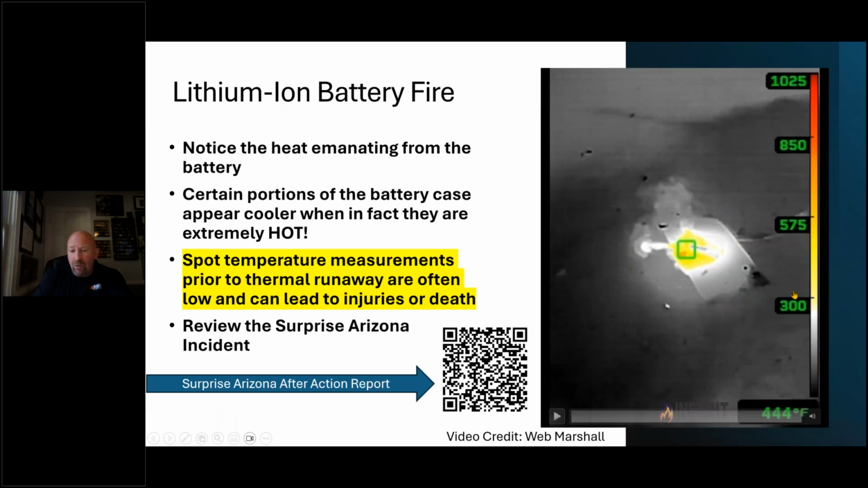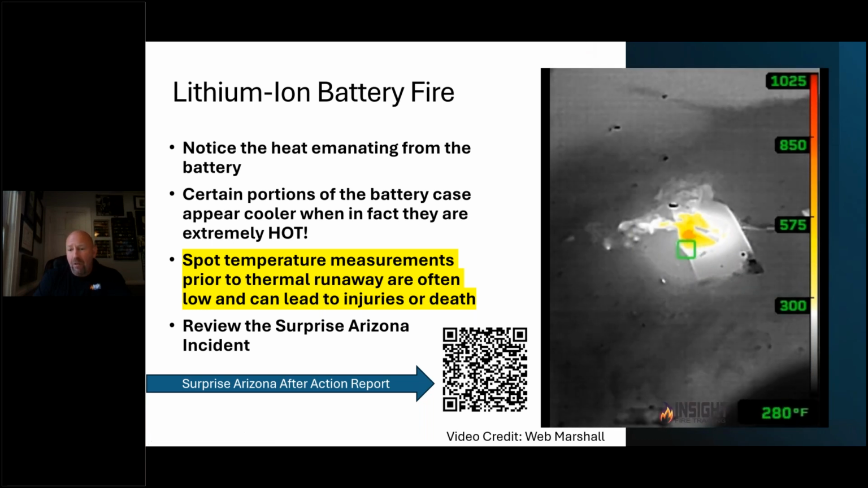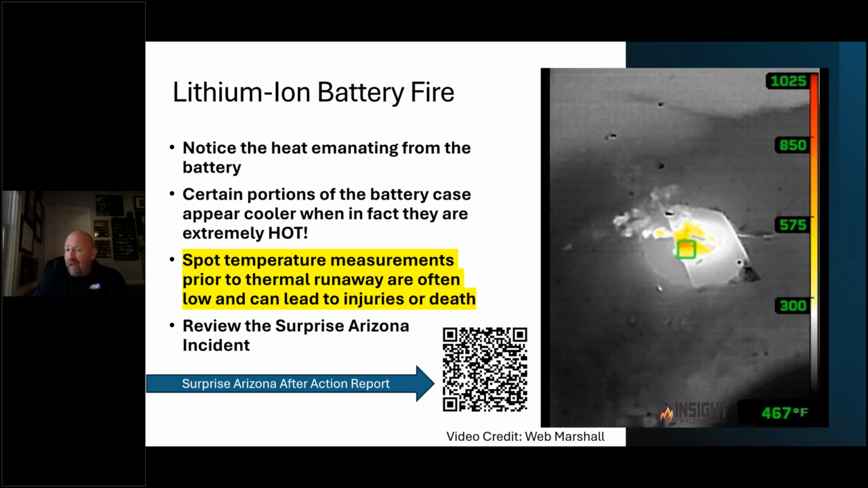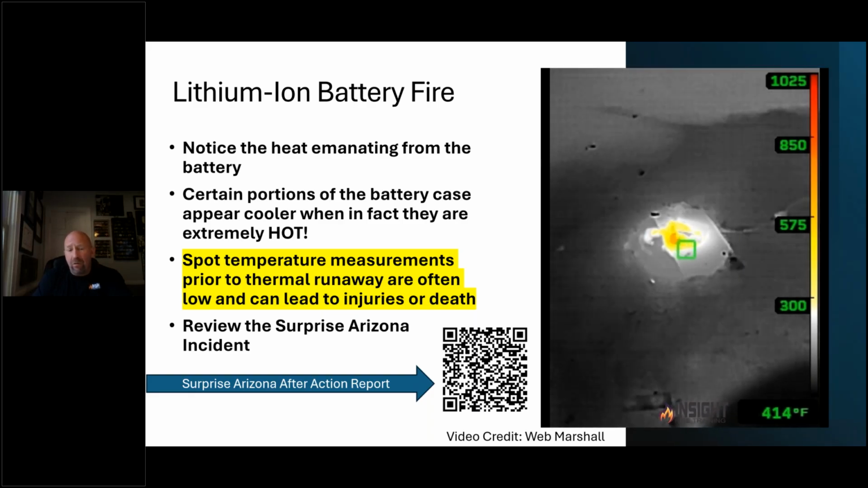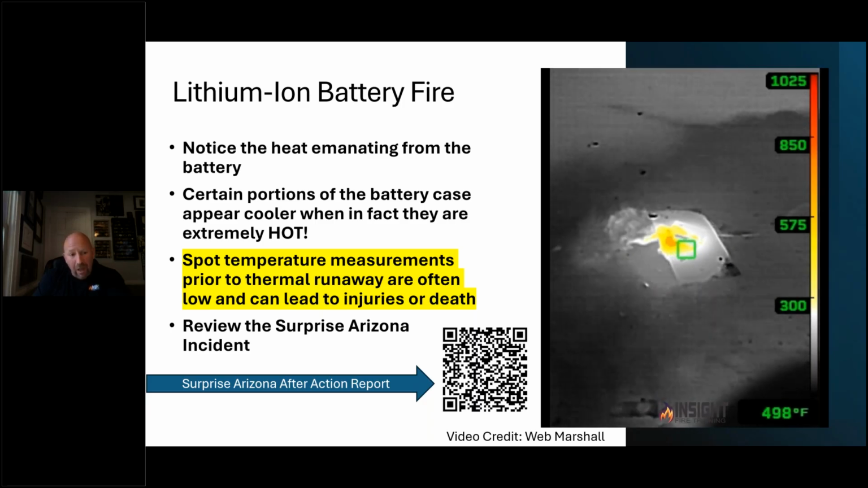This is from one of my friends who does a lot of work with that, Webb Marshall, showing a lithium-ion battery on fire. You watch that spot temperature jump all over the map, and you will notice that the actual burning area is showing between 300 to 1,000 degrees Fahrenheit. You think it's actually hotter than that? I'm going to give you a solid yes.